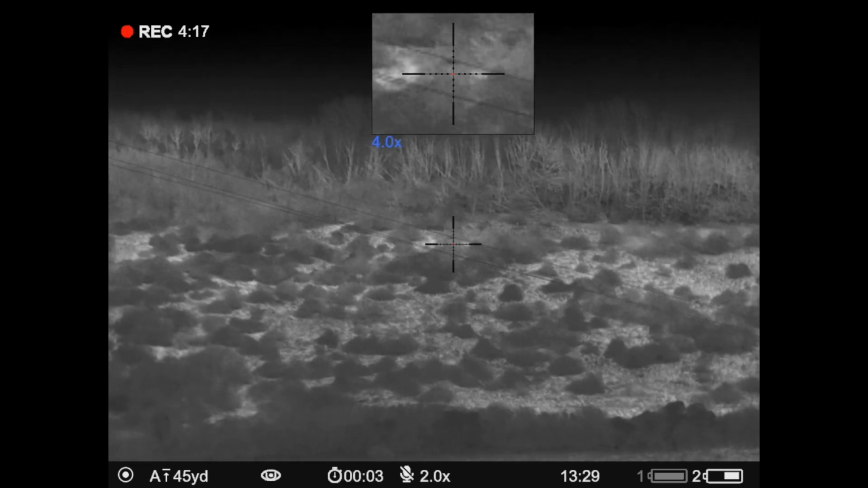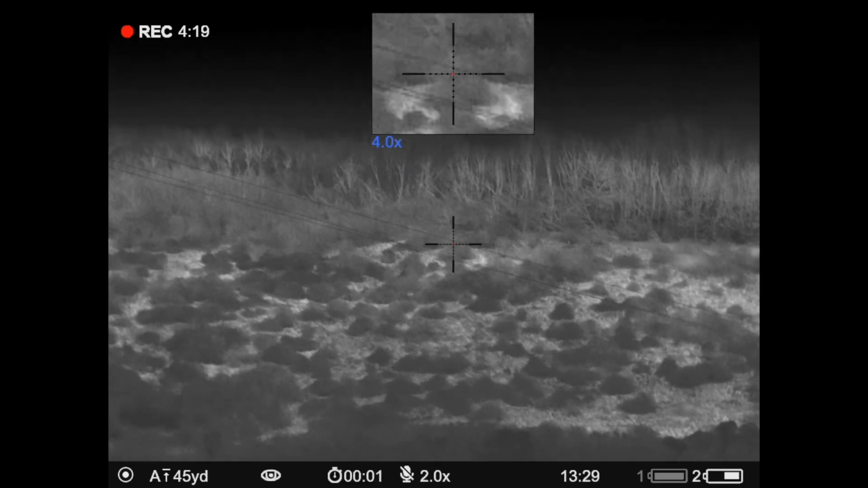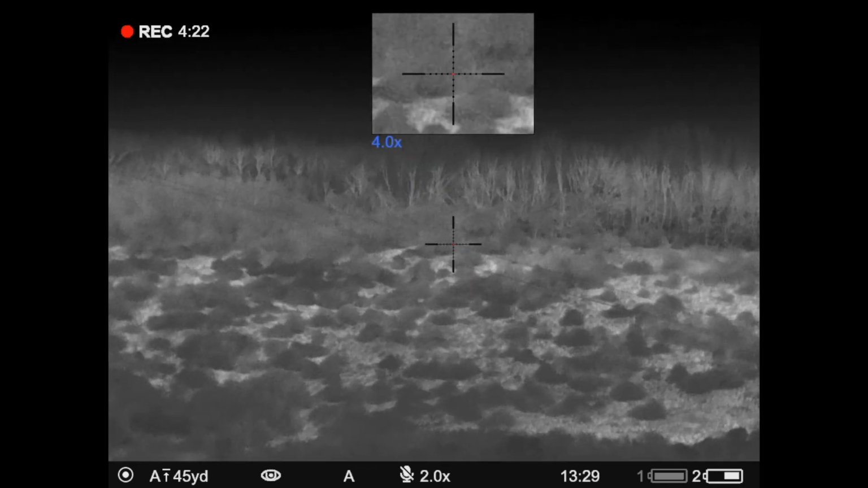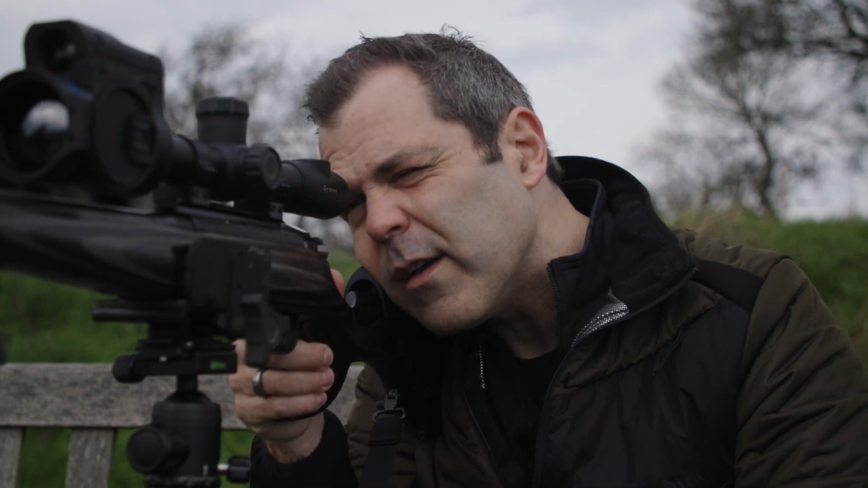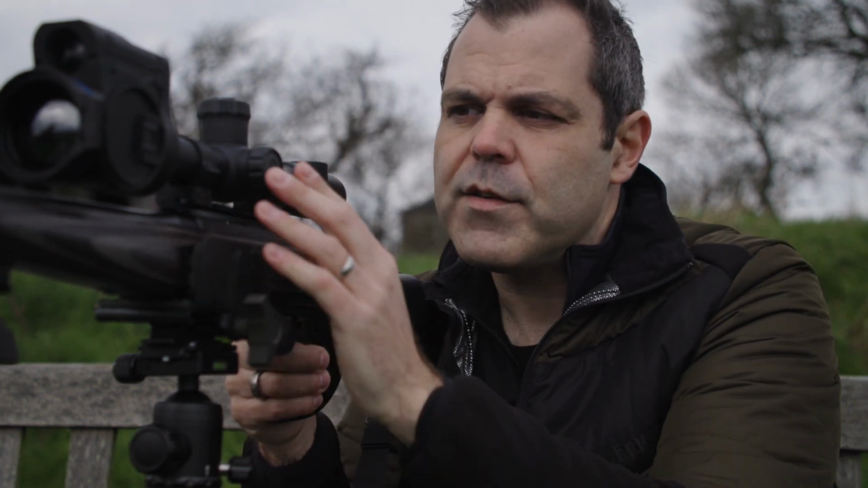In terms of the sort of distances that most people are shooting at these days, sort of up to 300 yards, maybe a little bit further, it's not going to struggle at all with anything like that. It's just so straightforward. So let's have a quick look at the menu system.